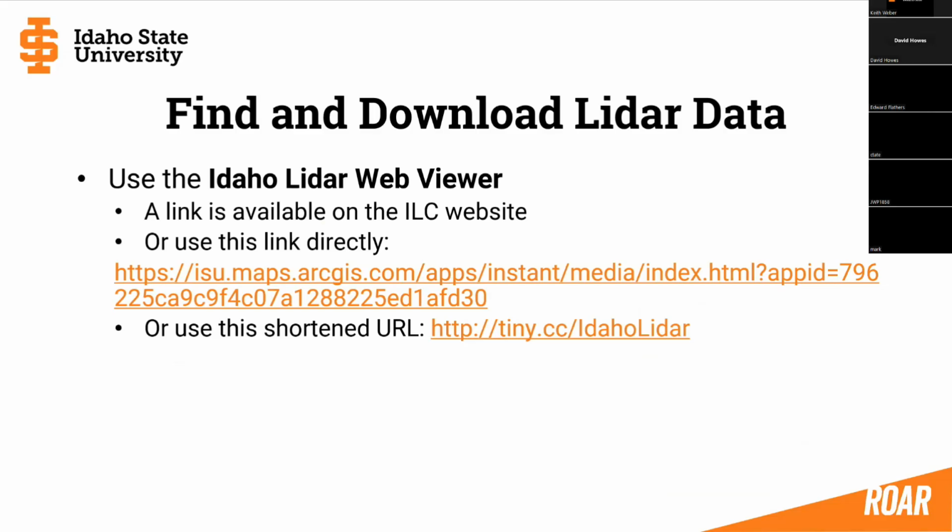Well, the next step is, okay, I'm convinced, I really need or want to use LiDAR data. Then the next thing you might want to do is to visit the Idaho LiDAR web viewer. A link to that web viewer is available on the ILC website, or if you've got a good memory, you can use this, or for someone like me, we now have a tiny URL right here, tiny.cc/Idaho LiDAR. And in just a moment I'm going to give you a little tour of the Idaho LiDAR web viewer.